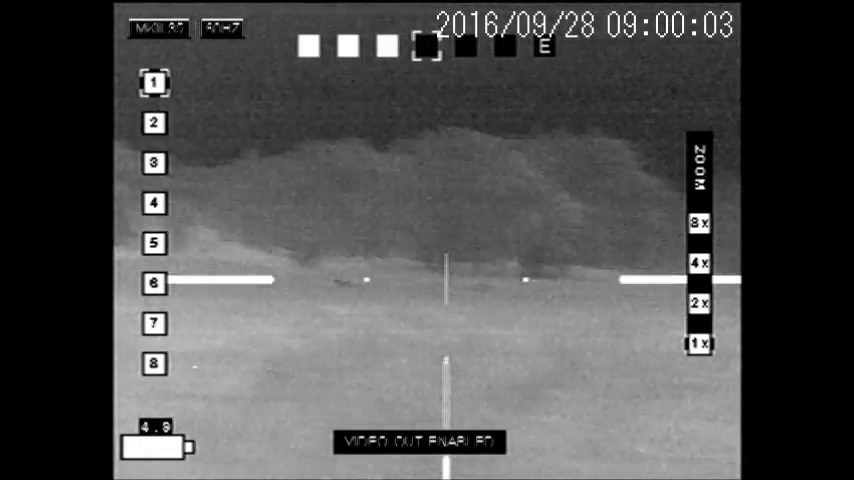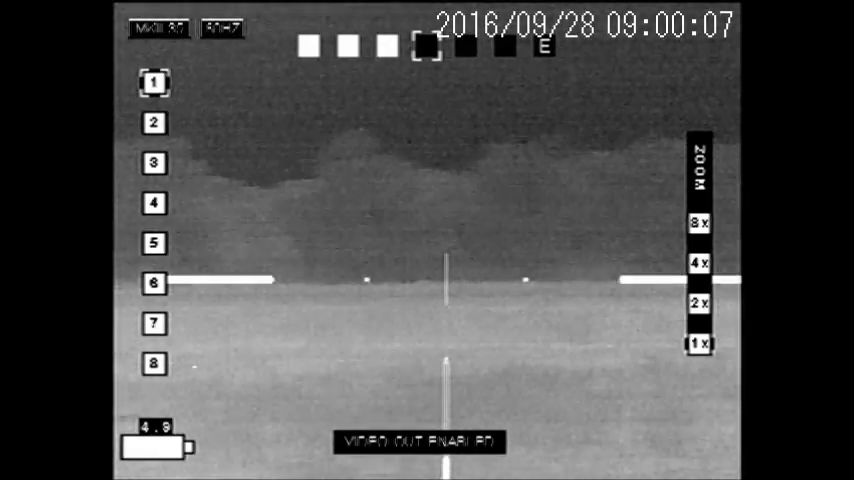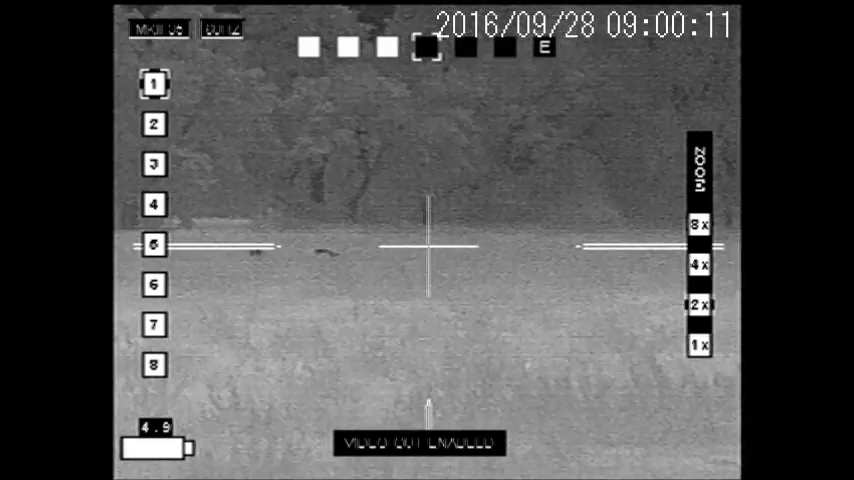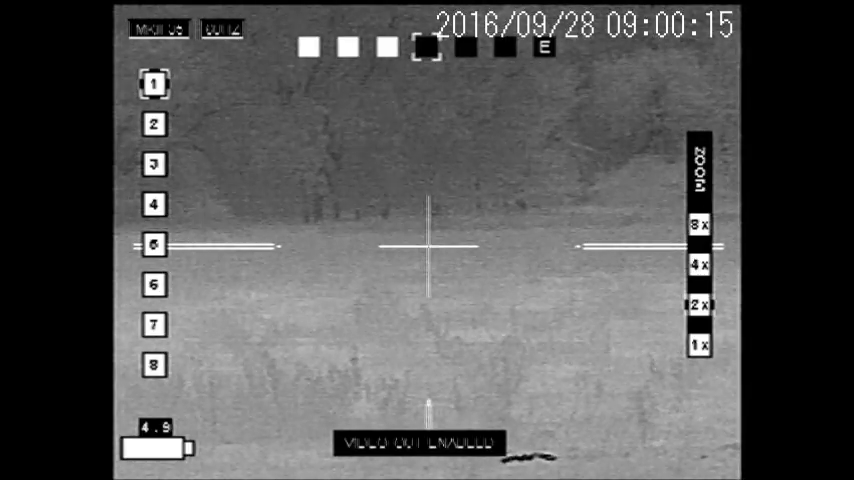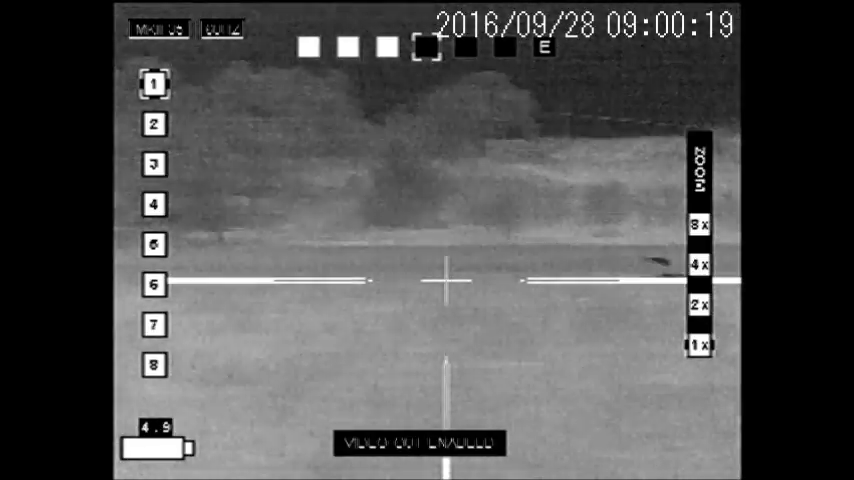I'm trying to ask Zane, my hunting partner, where they're at, if they're close, because he's just going to town off there to the right. I can't swing around that far. I'd be sweeping him. These pigs are about 240, and we get one of them. So got that one. That's a pretty solid hit at about 230, 240 yards.